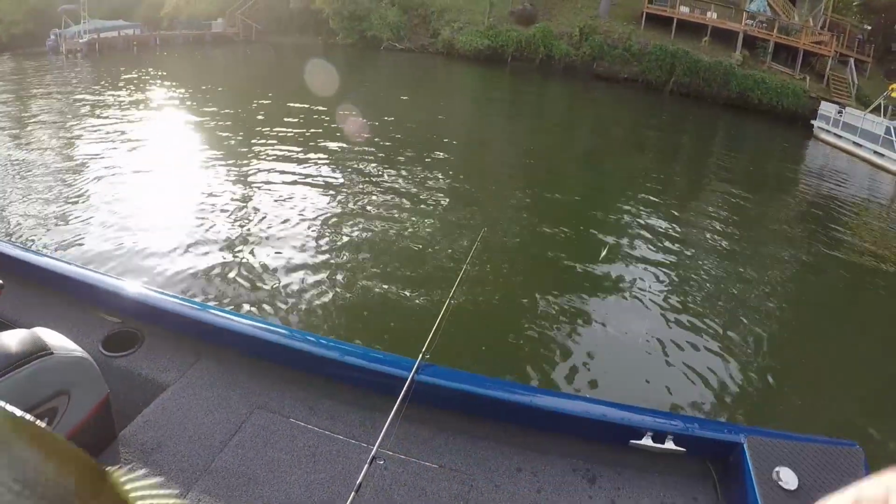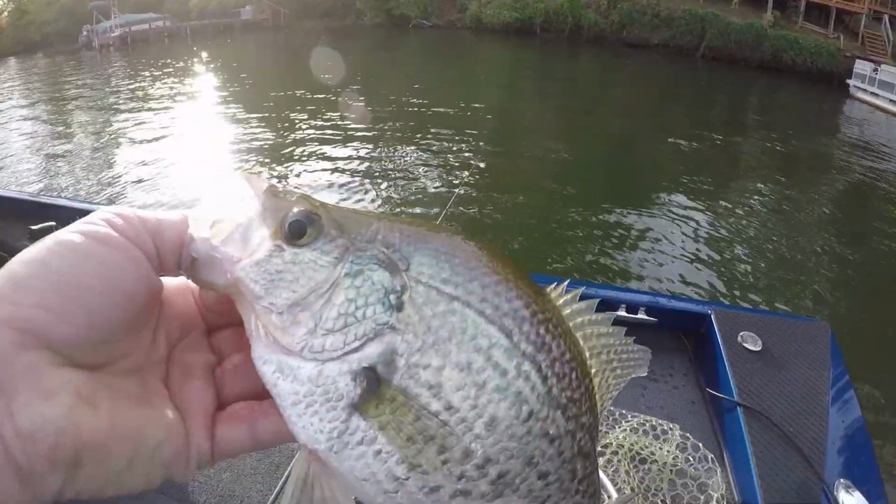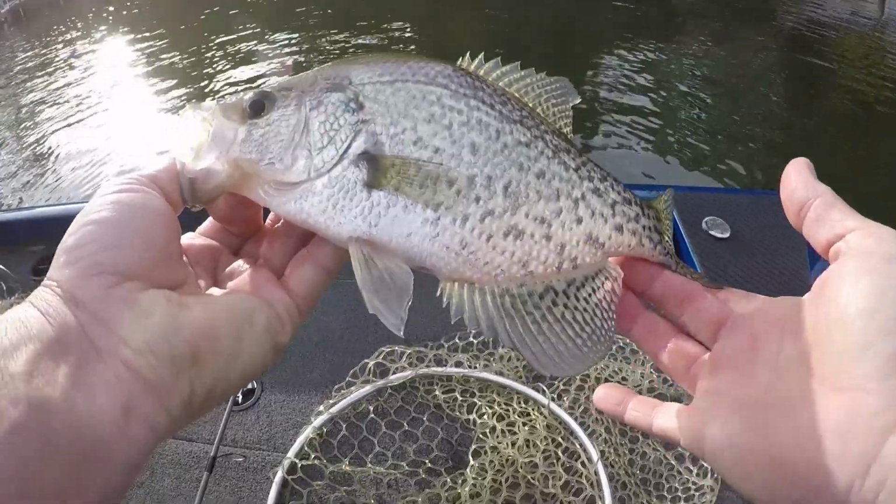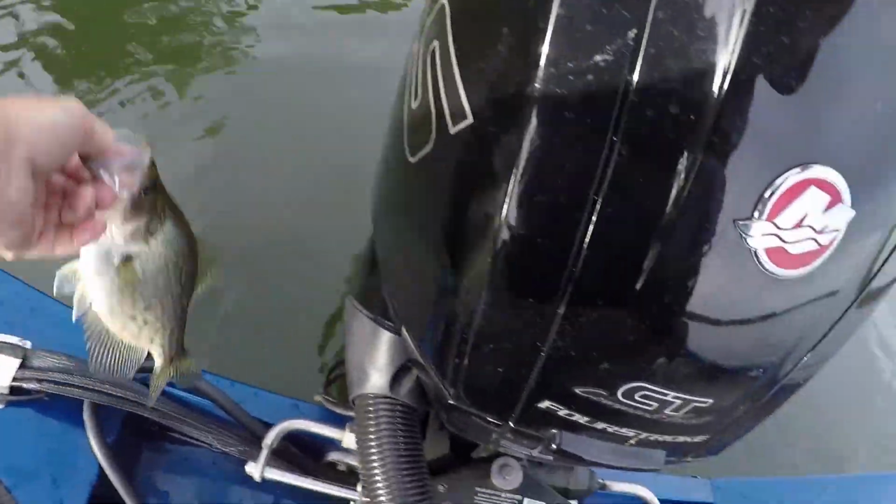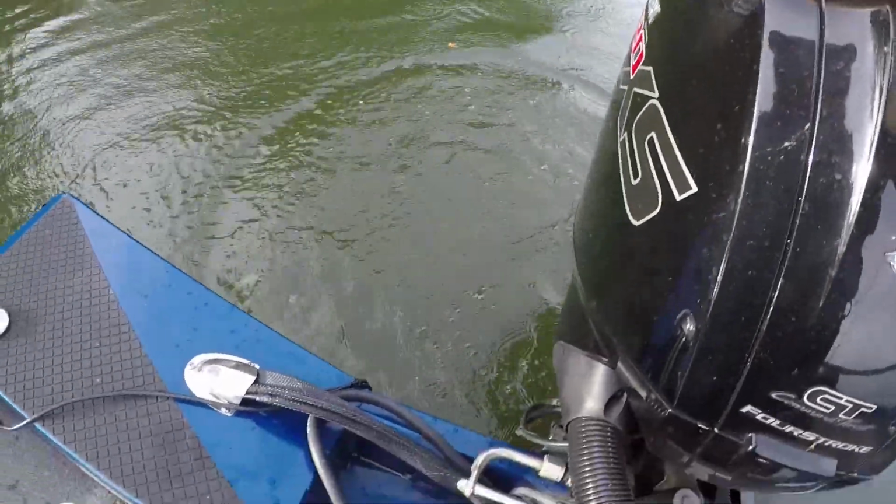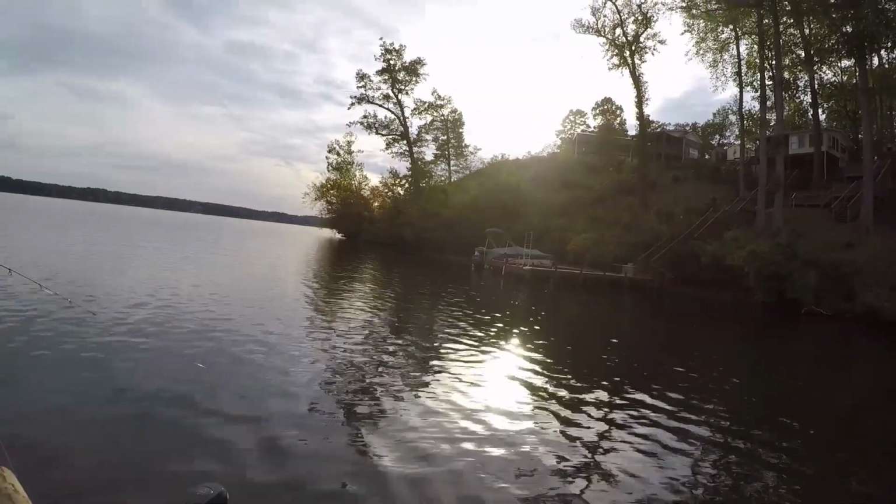One of my hair jigs. But that's a nice crappie. Alright. That's a nice one. Okay, guys, he's about 14 and a half, probably in that area. See ya, bud. He hit that water and he was gone. Alright, guys. Got another one the next cast.